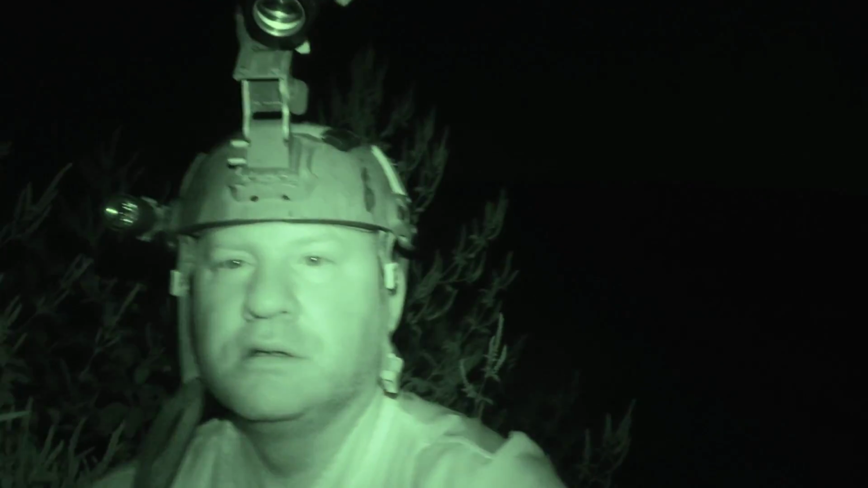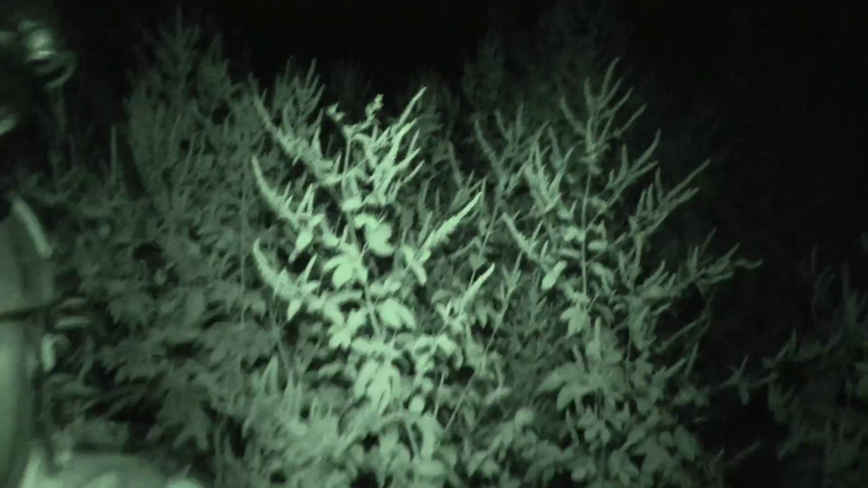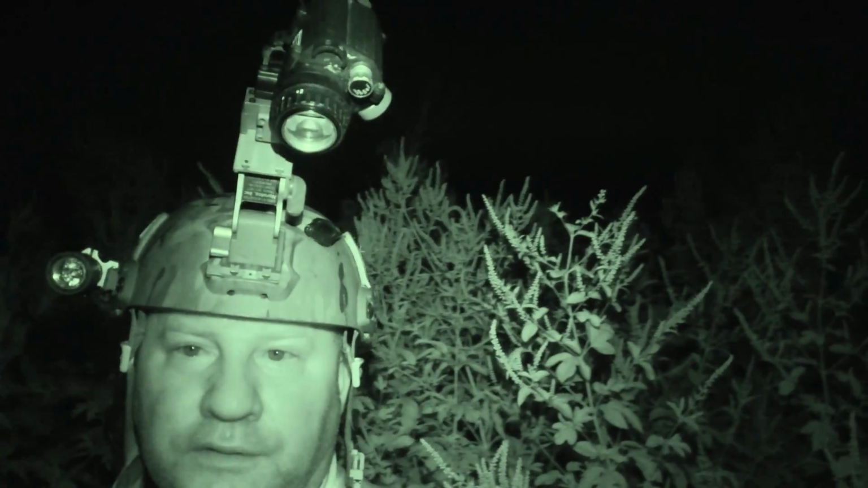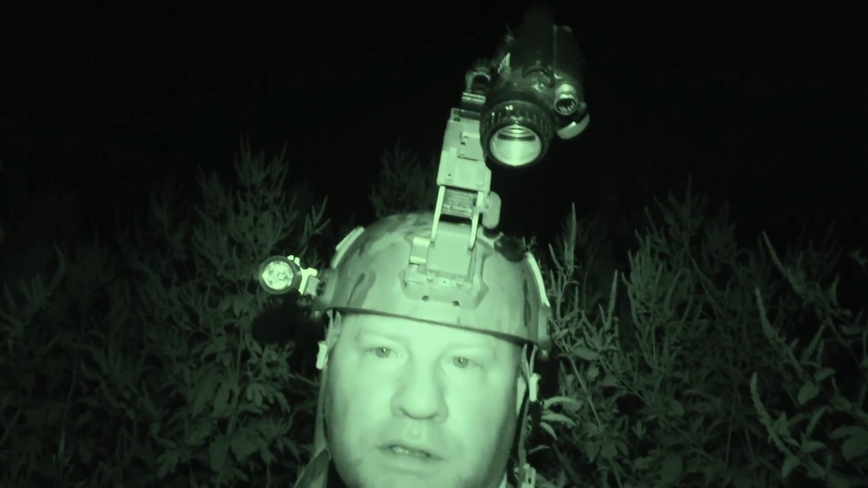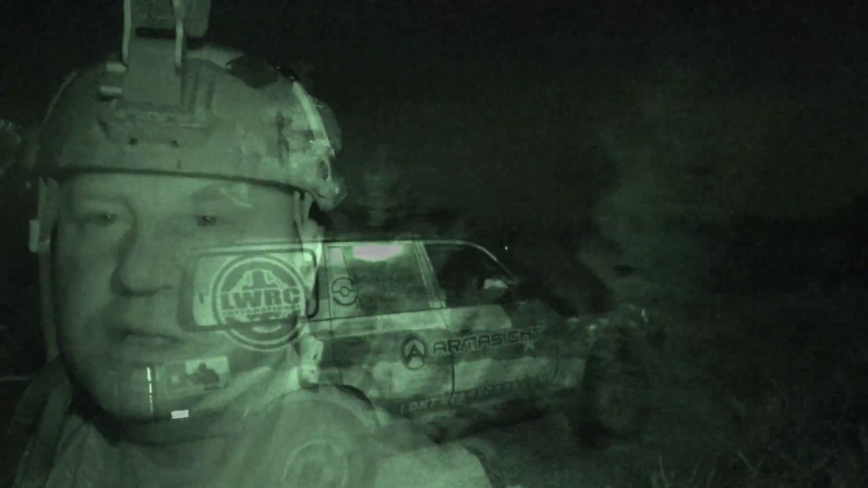It is chest to over my head tall. I mean, I'm 6 foot, and it's over me with the helmet and the night vision on, so having to sit up on top of the truck to kind of see in here. I can only see the biggest ones.